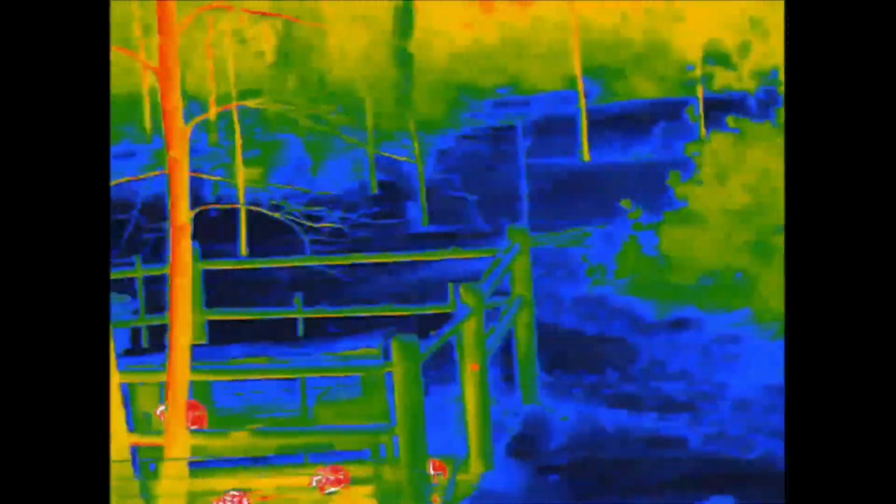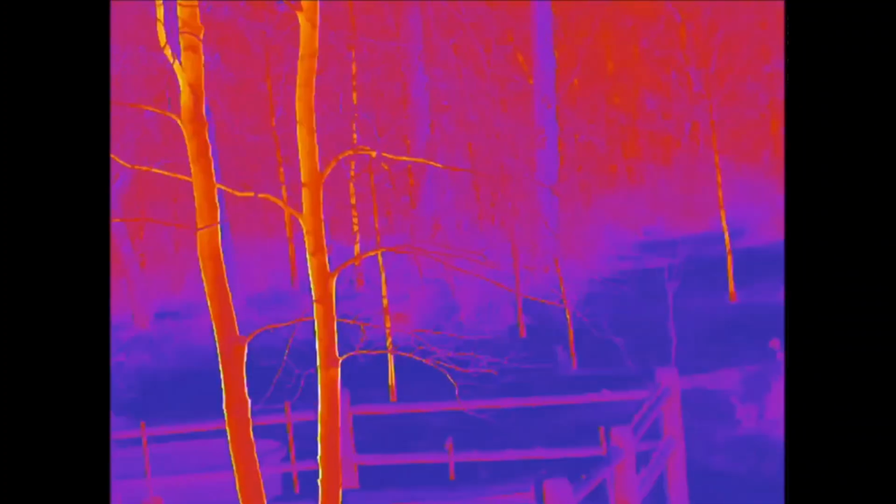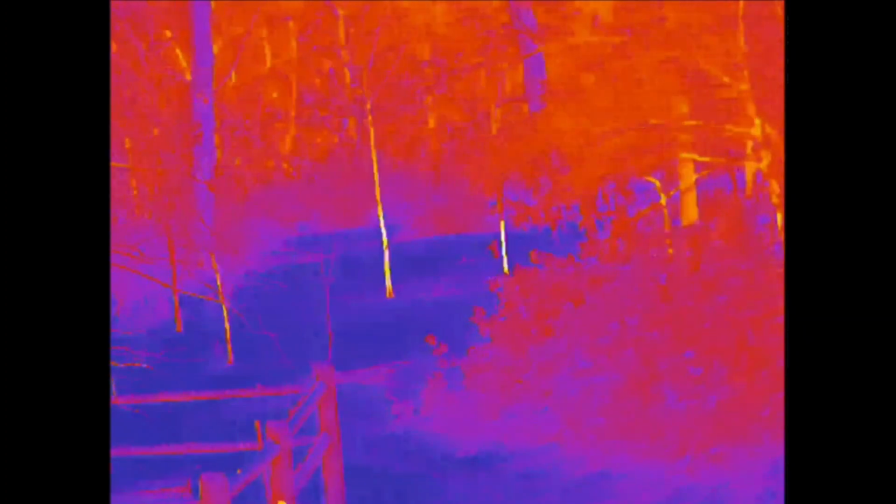I wanted to also let you know that right now there's a reticle. So this is a rifle scope, and there's a reticle built in. You can change the different colors and things, and I'll show you that in another video clip in a moment. I have that disabled right now, so you can see just the video itself for what it is. Again, I'll show you in a few other clips what it looks like when you're looking through the viewfinder. But I mean, the different color palettes.